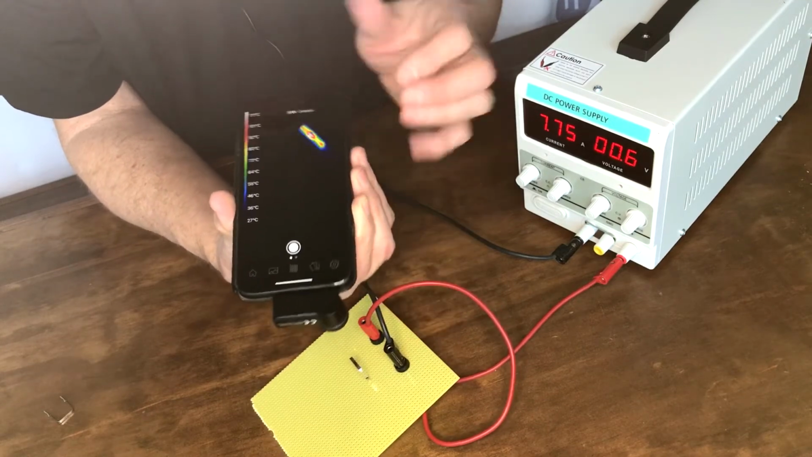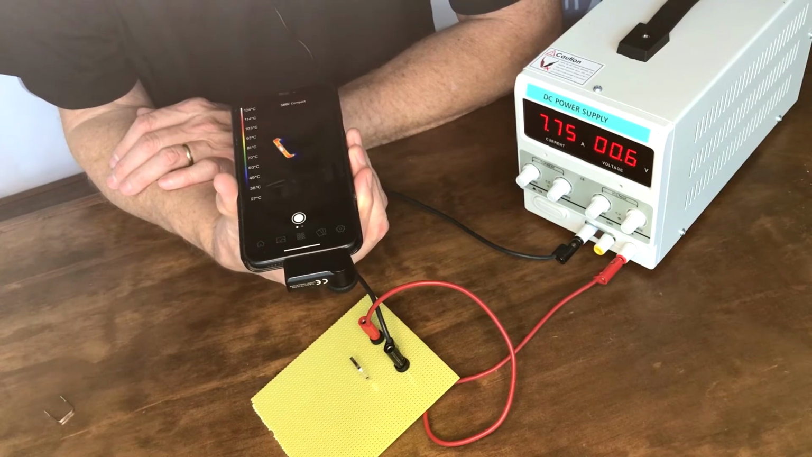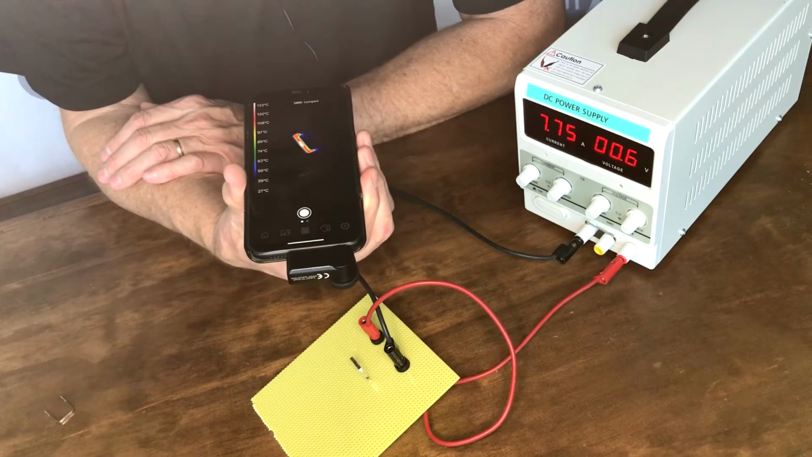Okay, this little thermal camera is really a nice device to have. They're not very expensive, and it's real handy for troubleshooting electric circuits and also just seeing where the heat load is on a PC board.